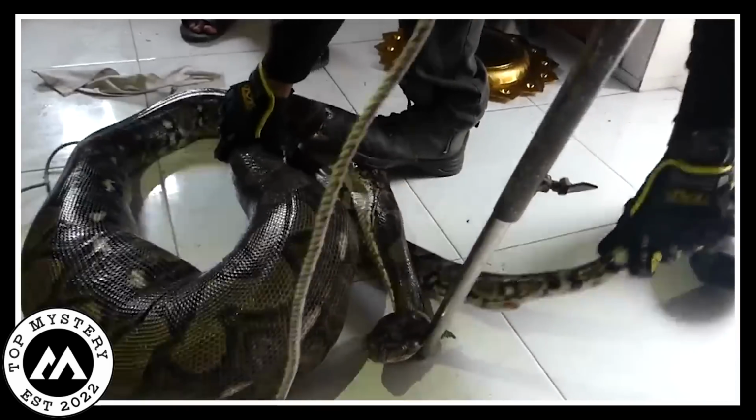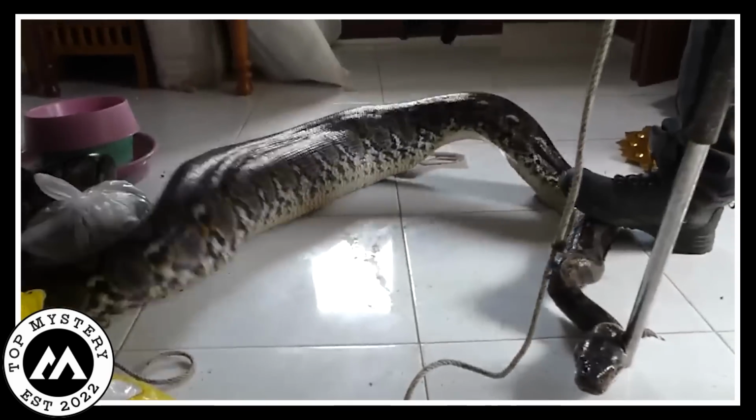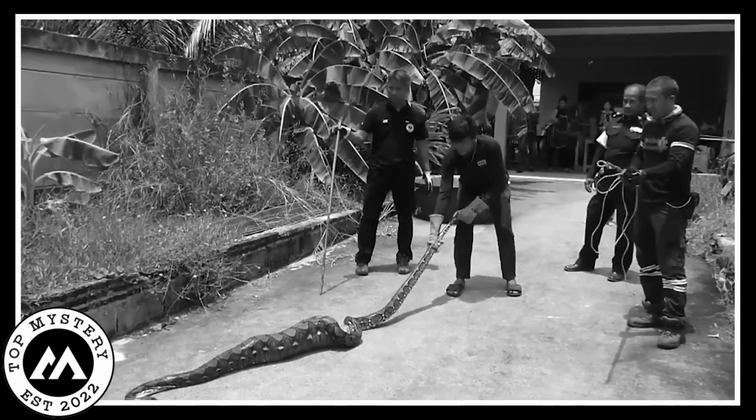But the helpers were not scared. They went to the snake, feeling afraid inside. They talked to the snake and asked it to let the cat go. The snake did something strange. It spits out the cat. It looked like the cat came out of the snake's mouth like magic.